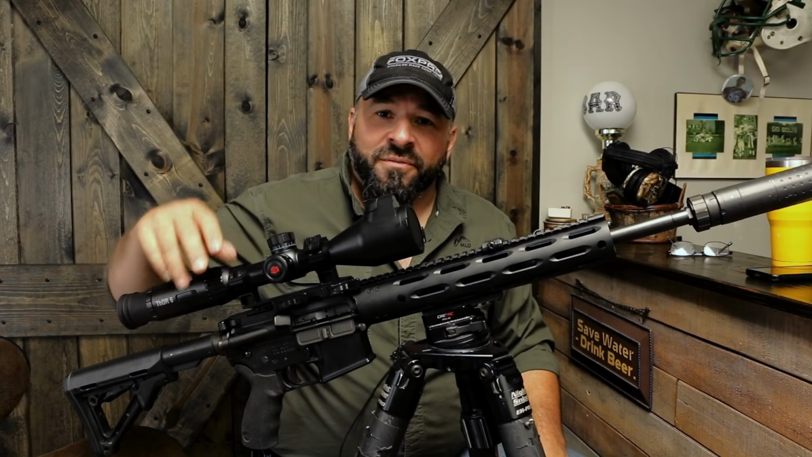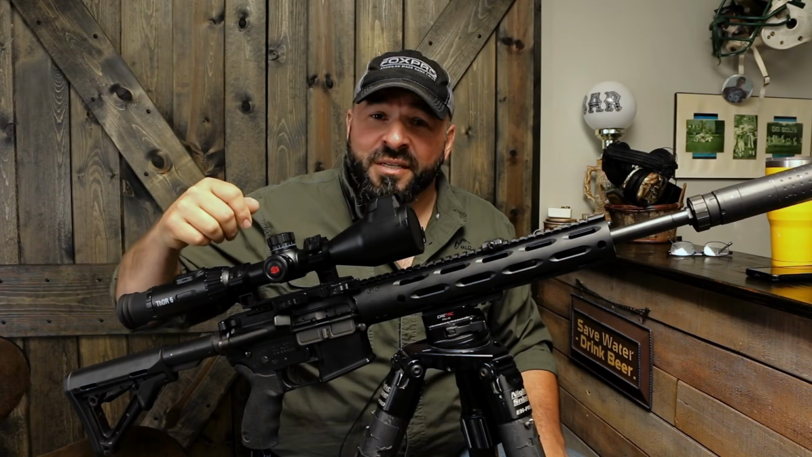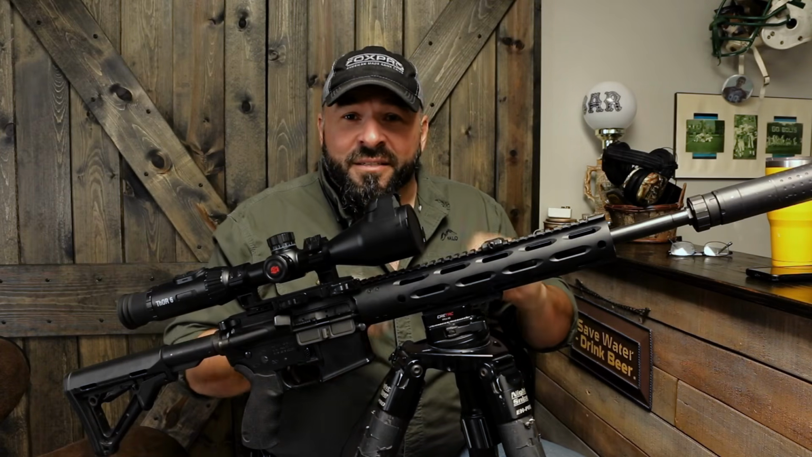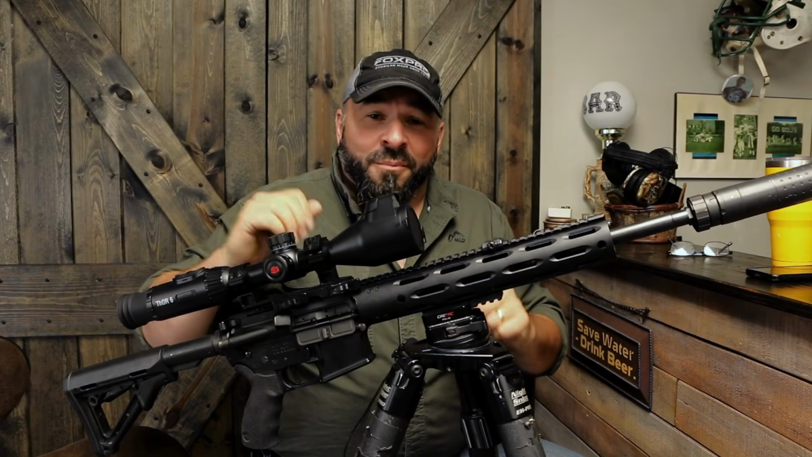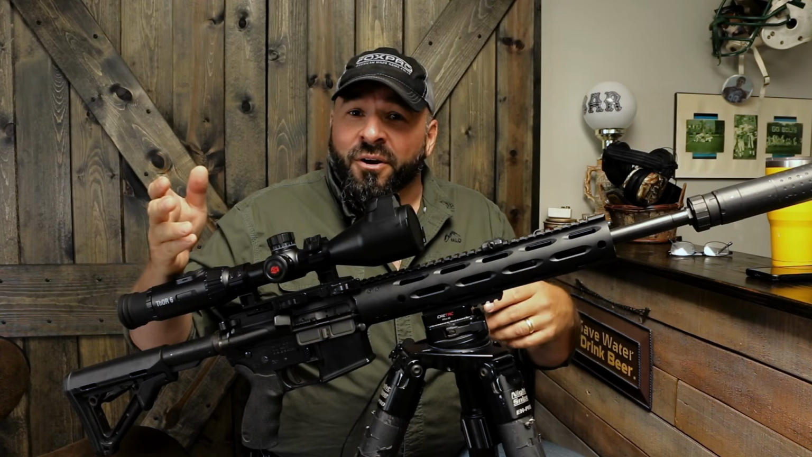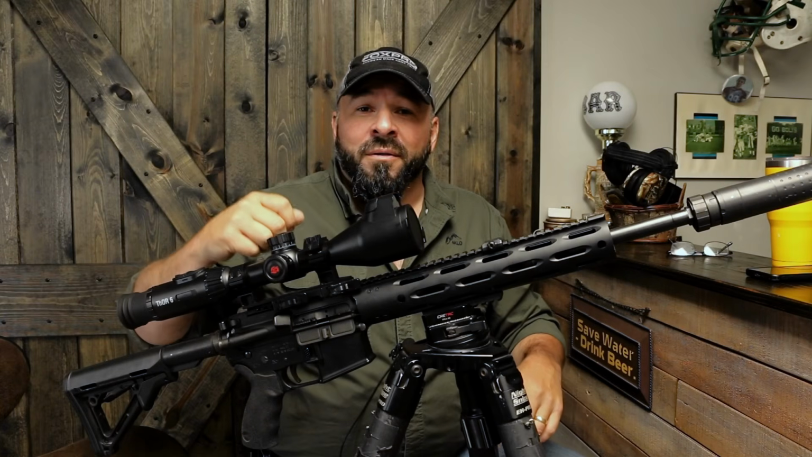The scope itself. You get two 18650 batteries. You get a charger. You get a USB-C cable to charge those batteries. There is a heat-sensitive target in there for zeroing this bad boy. That comes in really handy. If you happen to burn through that and you still need a target, use a little hot hands pack and just shake it. Works really well.